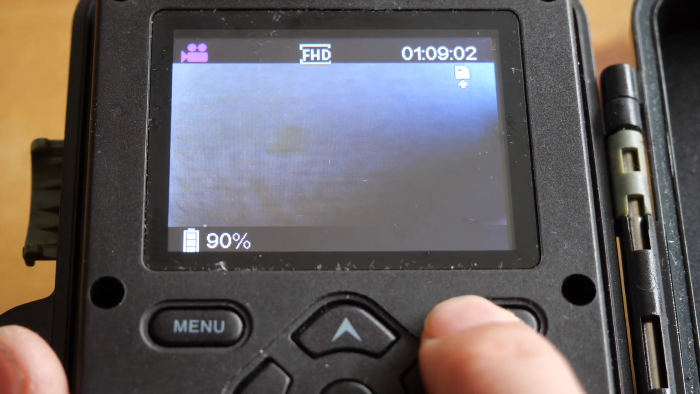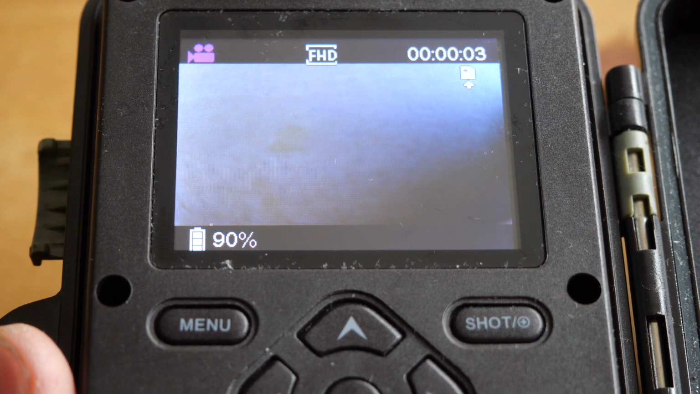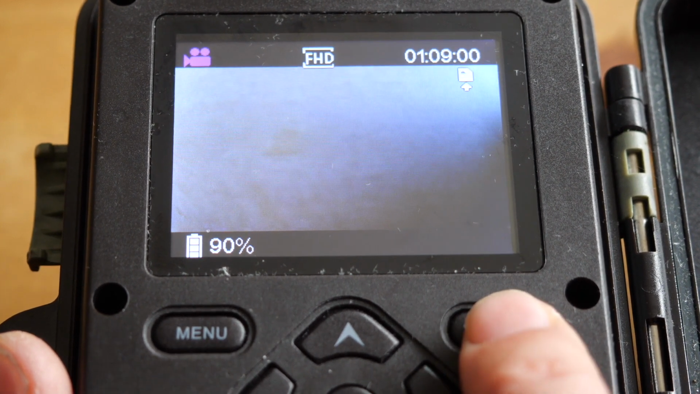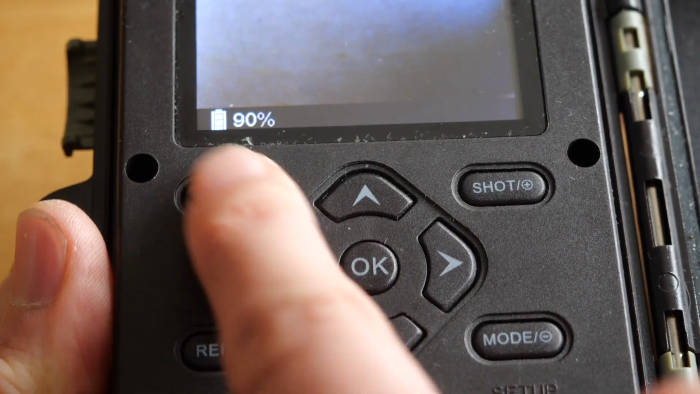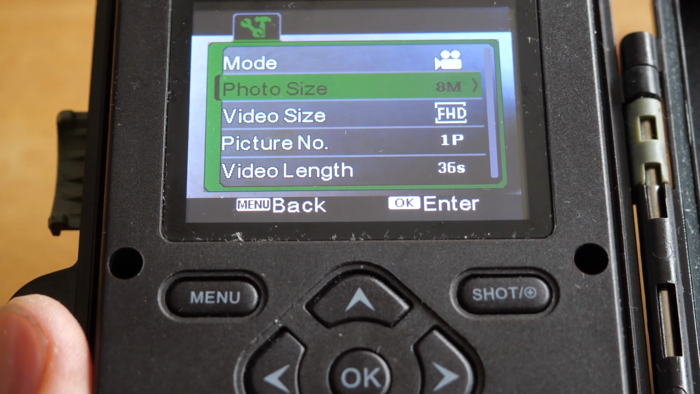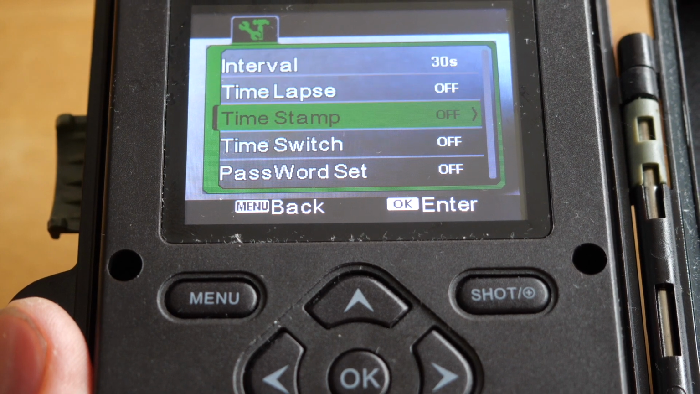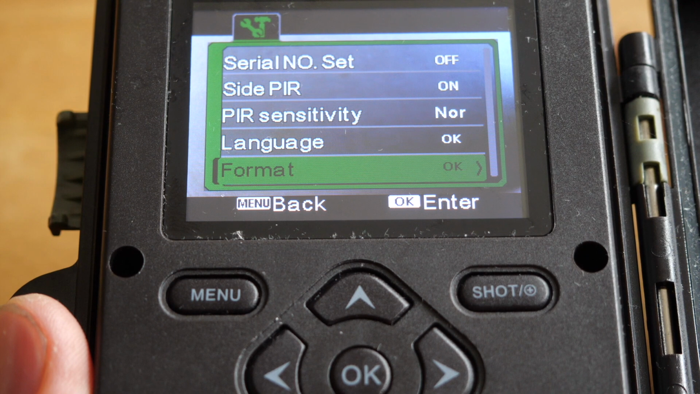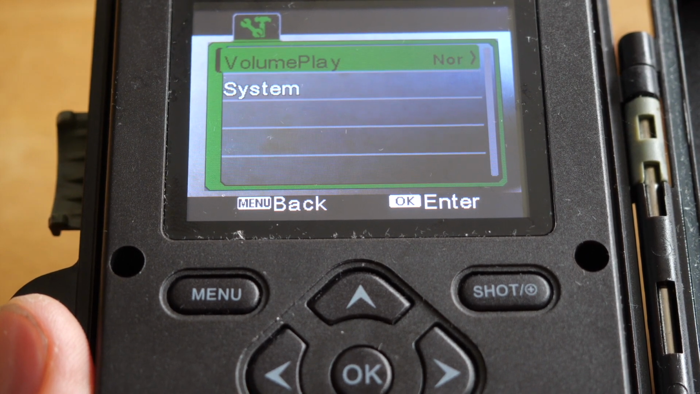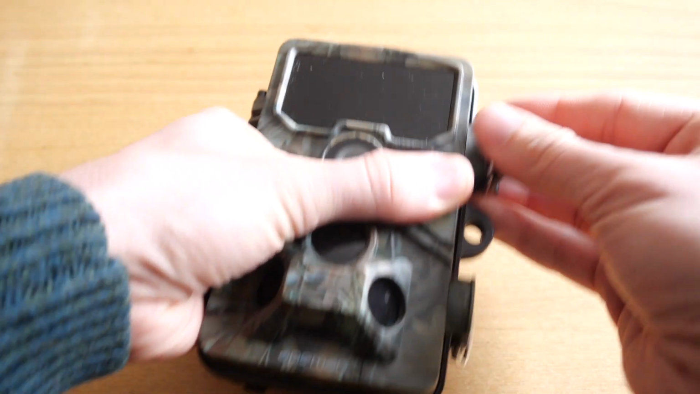If you press shot, that'll start recording straight away, and you can see the timer going in the top right corner. So you might want to test out a shot on location just to make sure it's the right composition and exposure. Now menu is where all the nitty gritty bits are, so if you want to change your mode, your photo size, video size, how long you want it to record for, how many pictures you want it to take, all of these settings are in here. Again, it's really easy to scroll through, you can just click in and adjust as you see fit. Once all that's done, you can close the camera up and essentially you're ready to go. So the controls are pretty simple and it's fairly easy to get in there and set that all up.